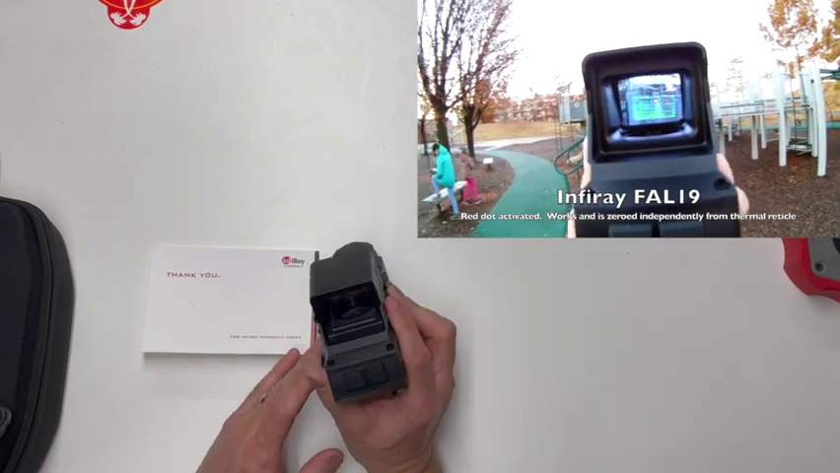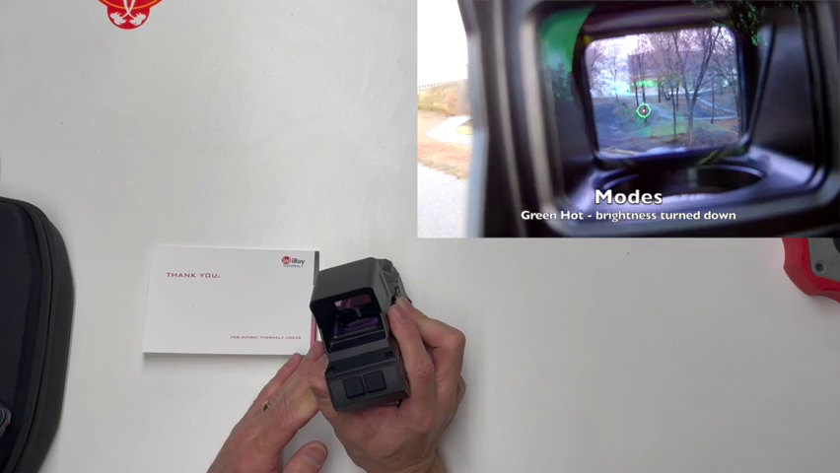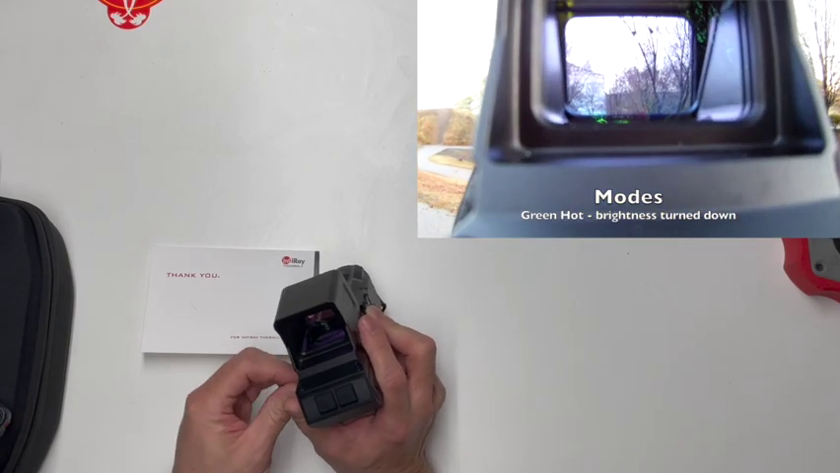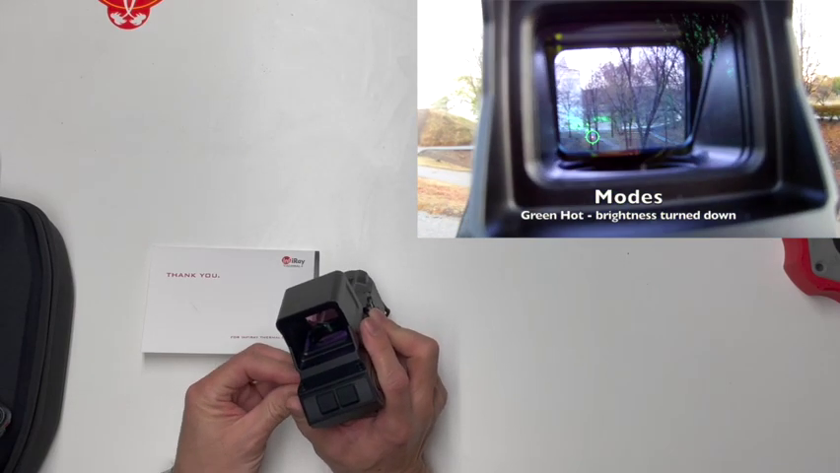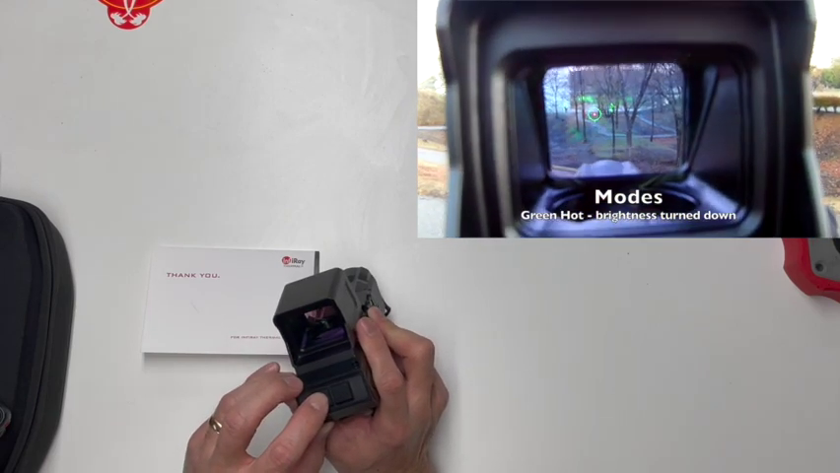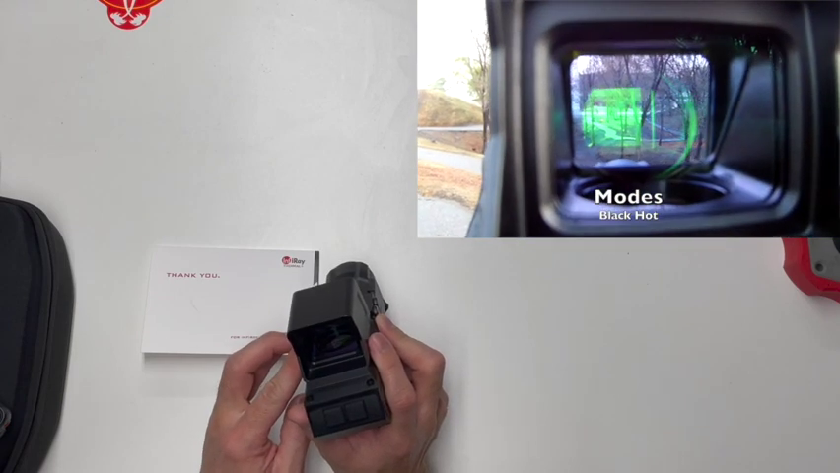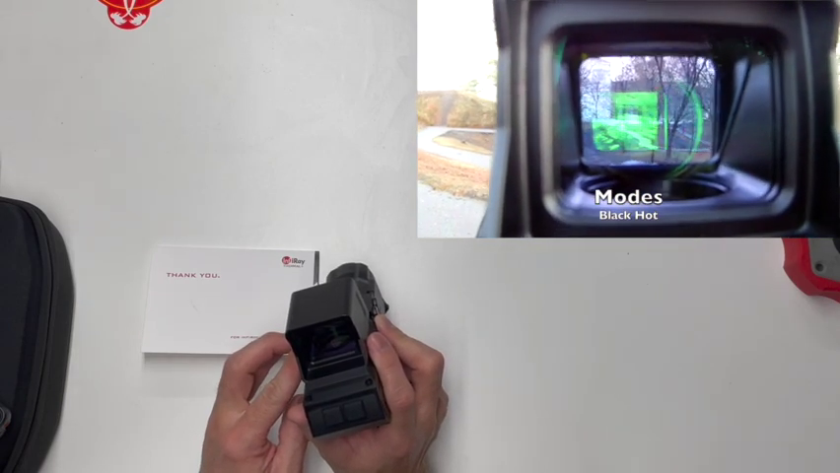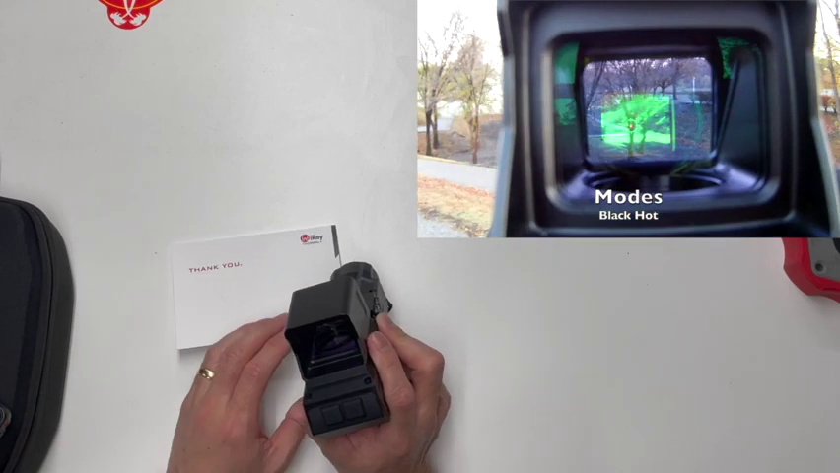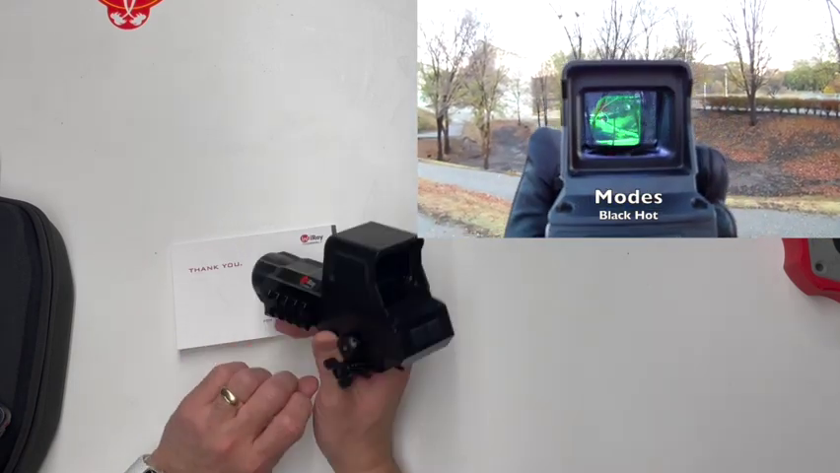You can turn the red dot on by holding this button on the left side, and then you can also turn on the thermal separately, which helps if I have good batteries in it. There we go. I've got some other videos and snippets, so I'm not going to show it to you through this camera view.